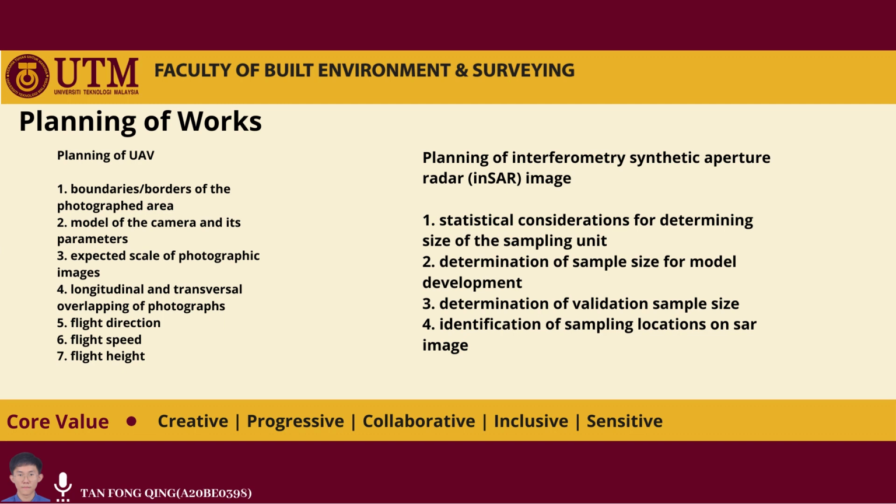For the third one, expected scale of photographic image. On the photographic image, the focal length of camera and height of the UAV can be used to calculate the accuracy of the expected data or image. For the next one, longitudinal and transversal overlapping of photographs. It must be calculated before the UAV flight, because it can help the quality of output image.